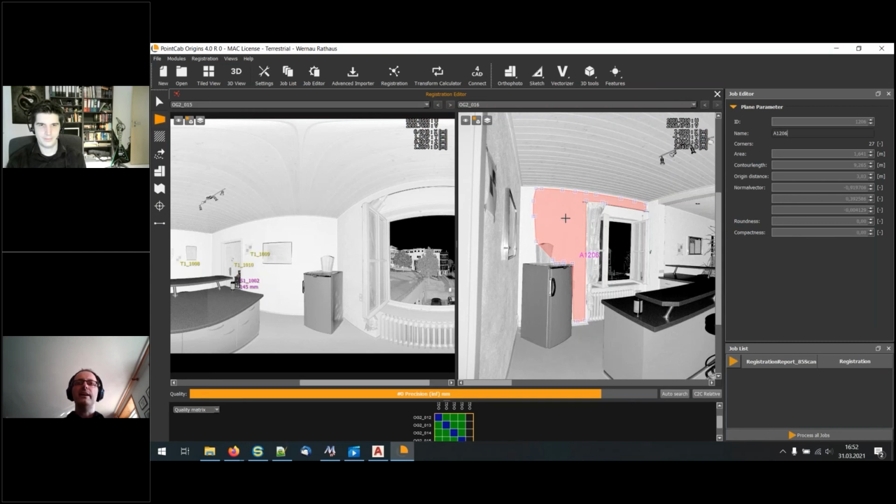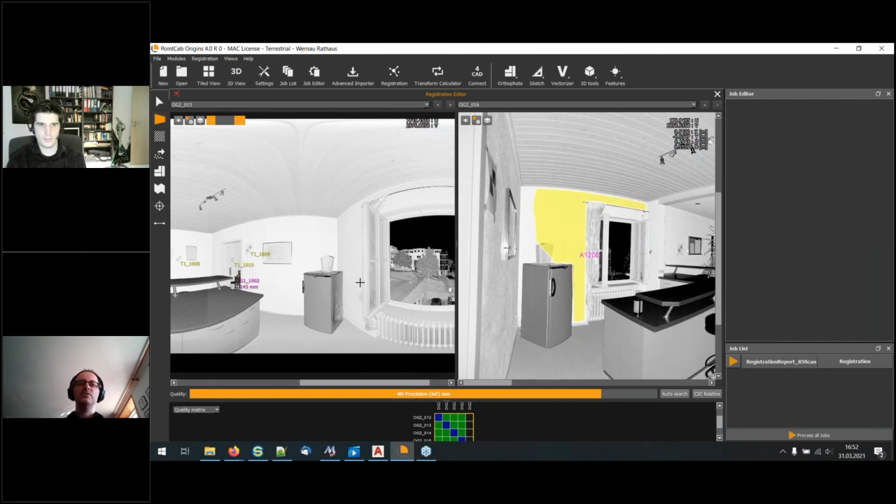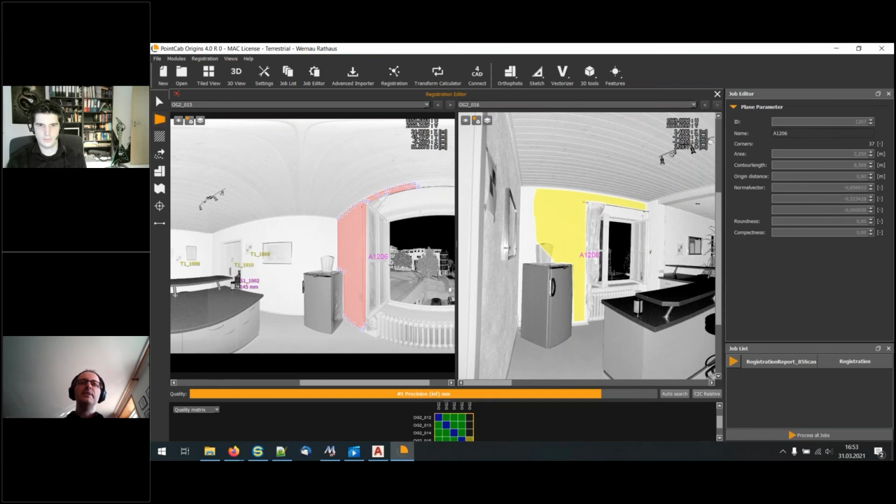So I identified this in the first scan, and then I can do it also in the second scan. I click on the same wall. And what you can easily see here, if I use this Alt key, then it becomes the same name and will be set automatically to a manual correspondence.